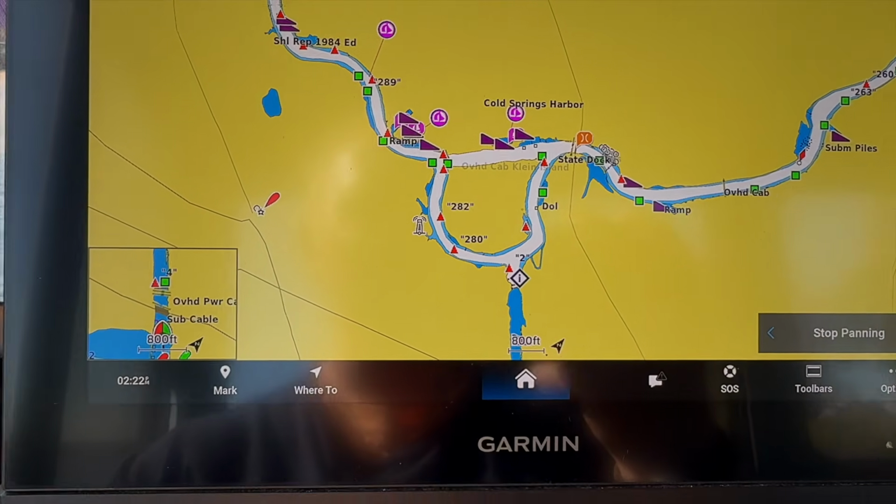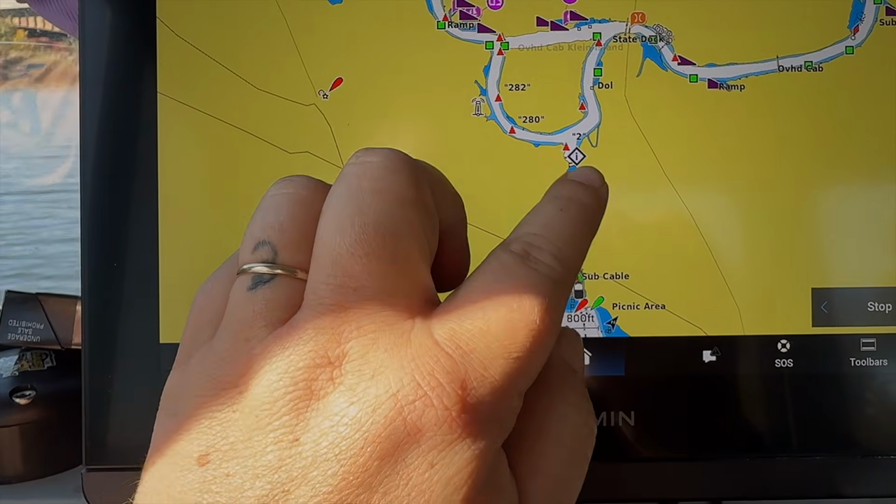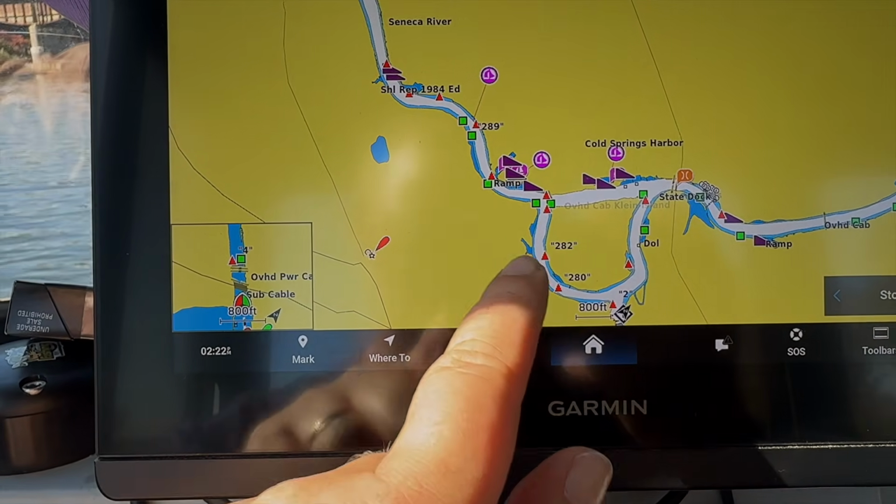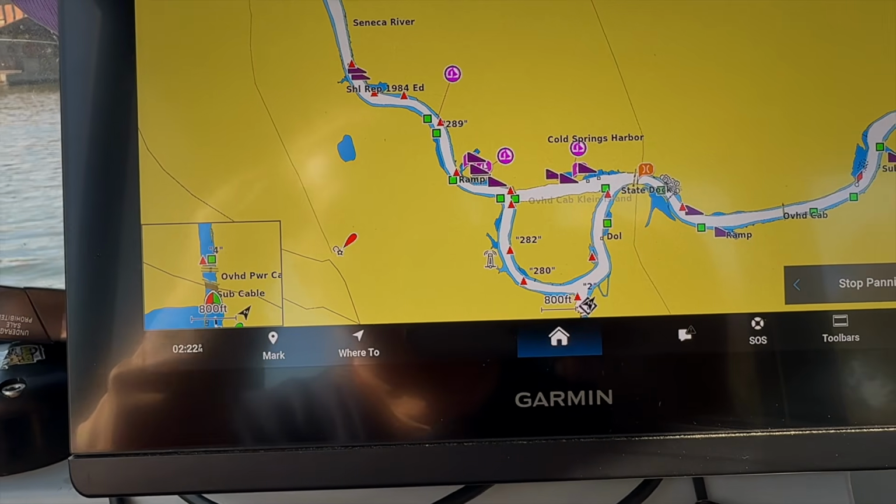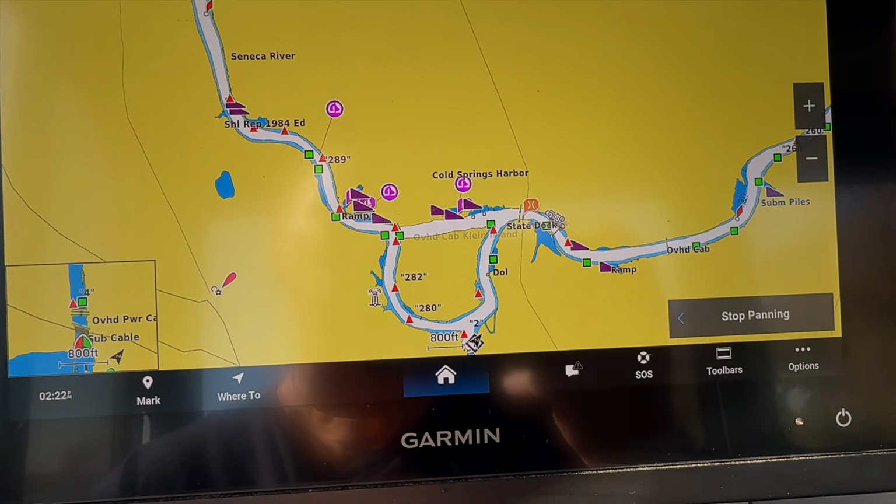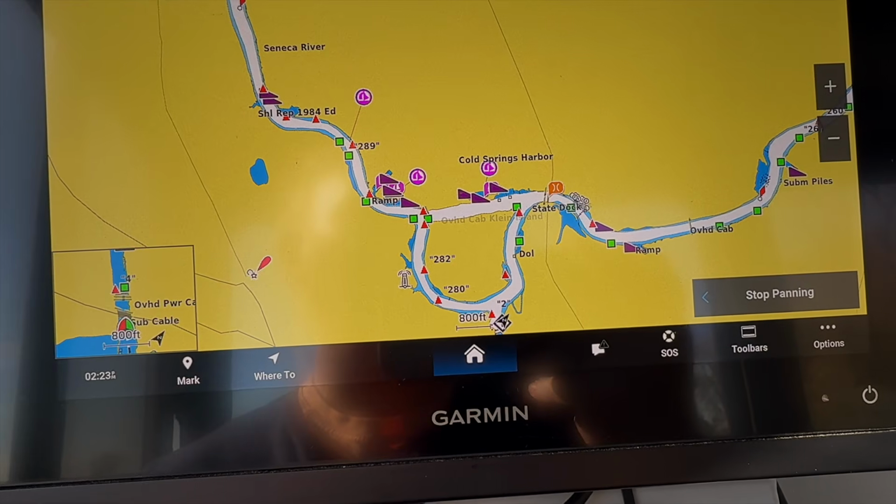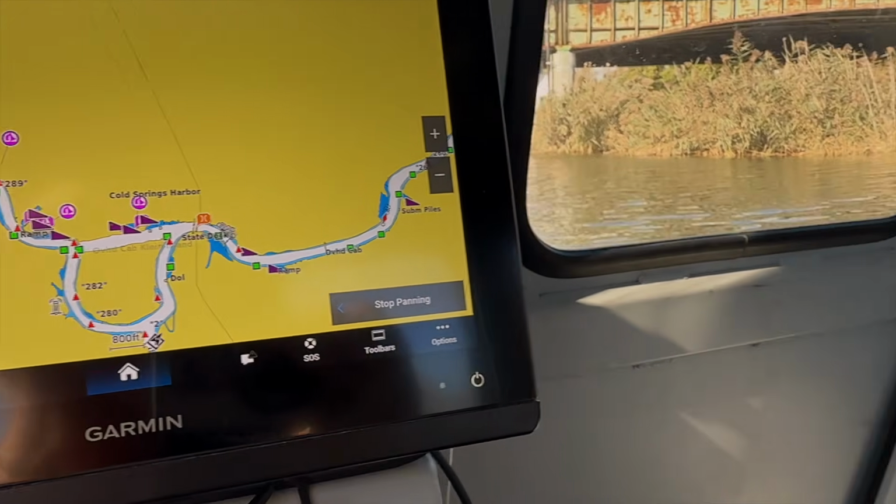Okay, so again, as I was explaining to you guys, at Onondaga Lake here, there's this channel that comes out and this takes you onto the Seneca River. Last time we went this direction towards the left where a family member of Guy's lives. This time we are going to the right. So in August, the tournament director for the bass fishing club here was out just scouting the river.